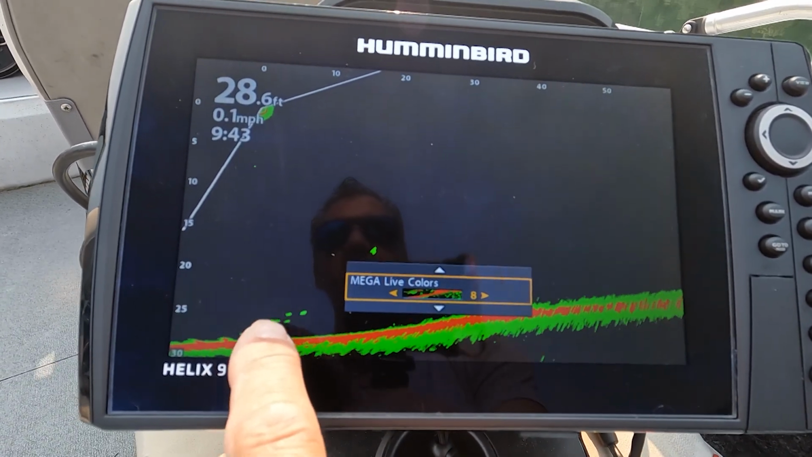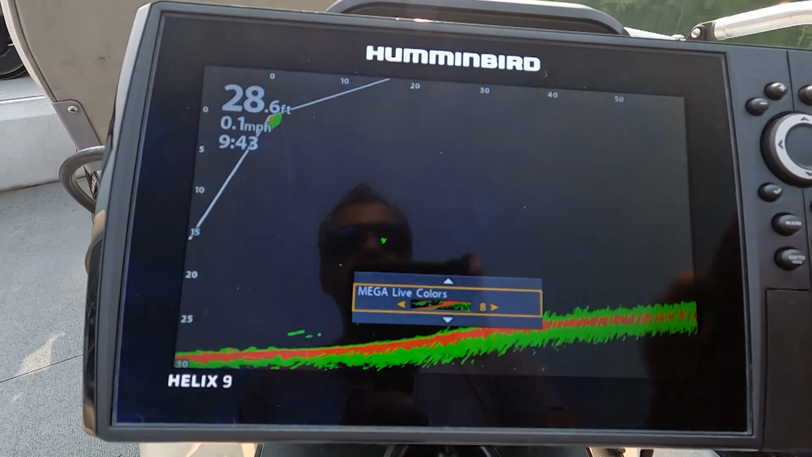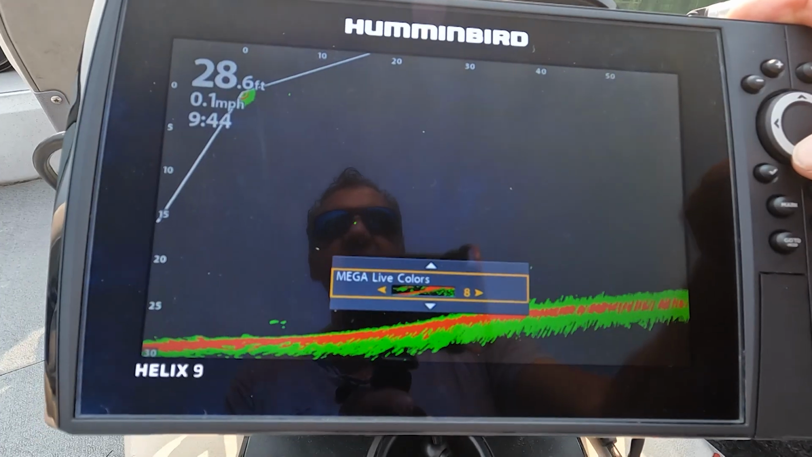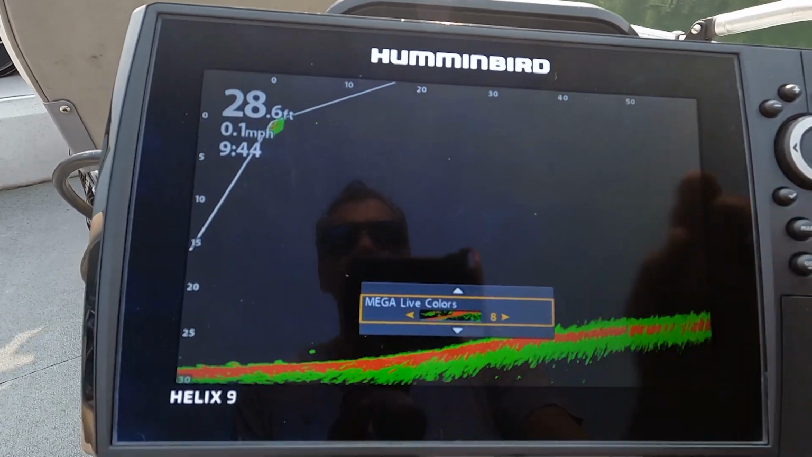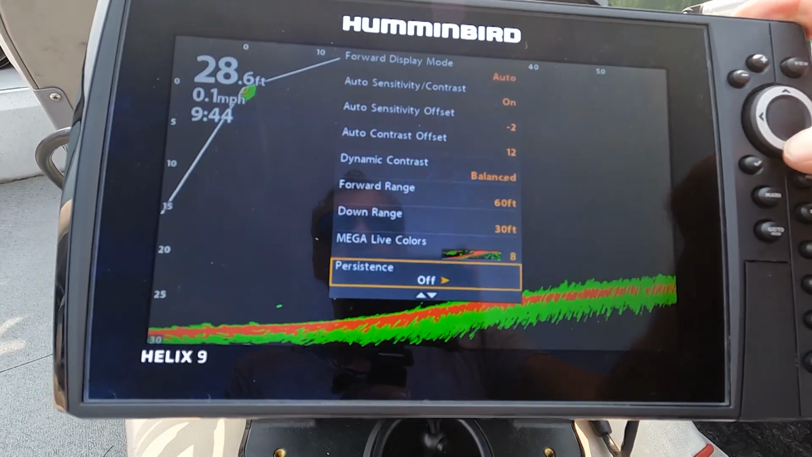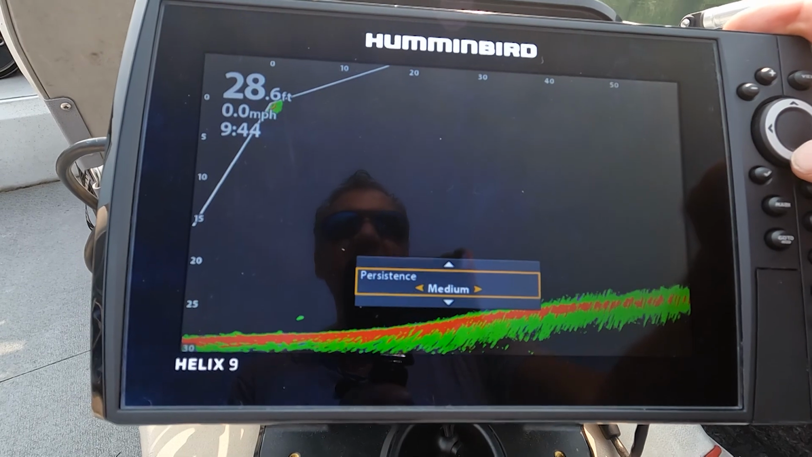Look at those fish. You can see them all moving down there. Gives you a very clear picture. Look at this guy moving up. It's actually just a fantastic color to see. It's all green, and when the big fish show up, they're all in red. Now persistence I like off. If you turn it on, low or medium, it's not bad.